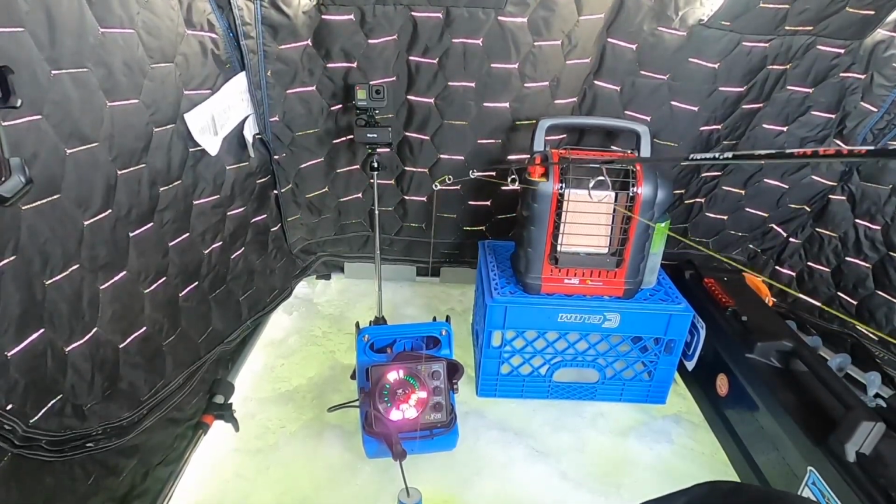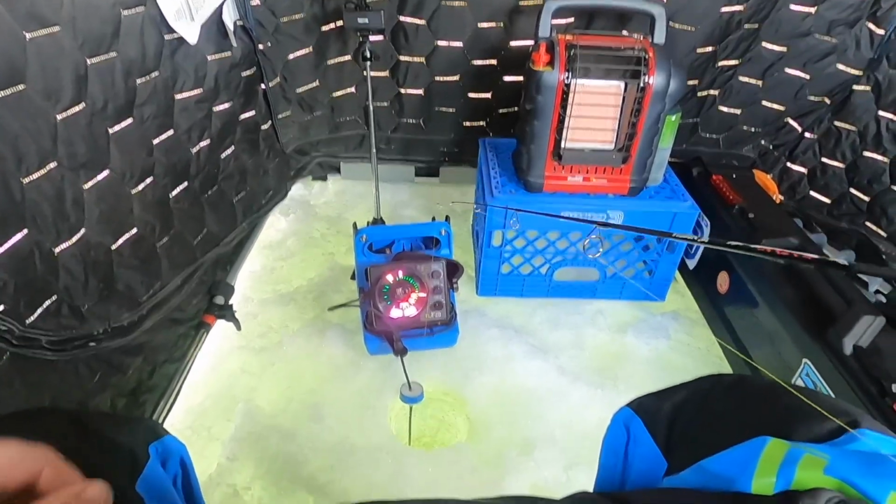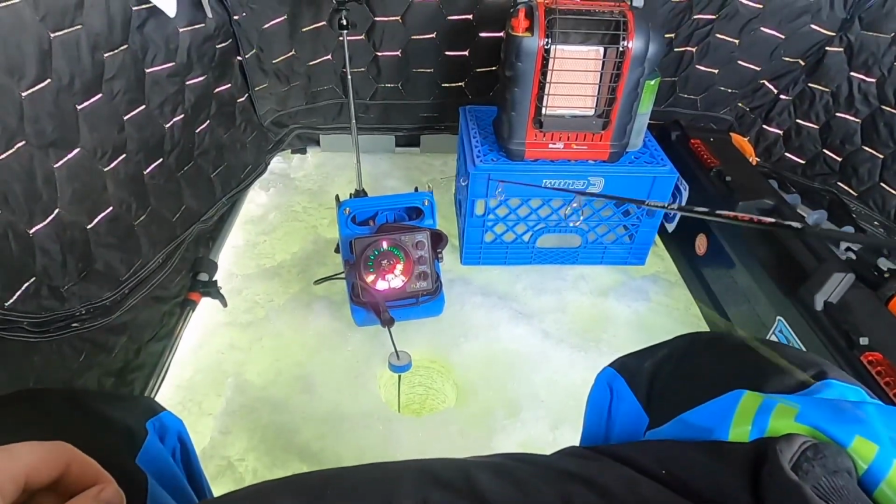Doesn't really want it. It's got to be crappies though, because there were only two marks. Everything else is gone. The bluegills were there, but they disappeared. So we'll see.